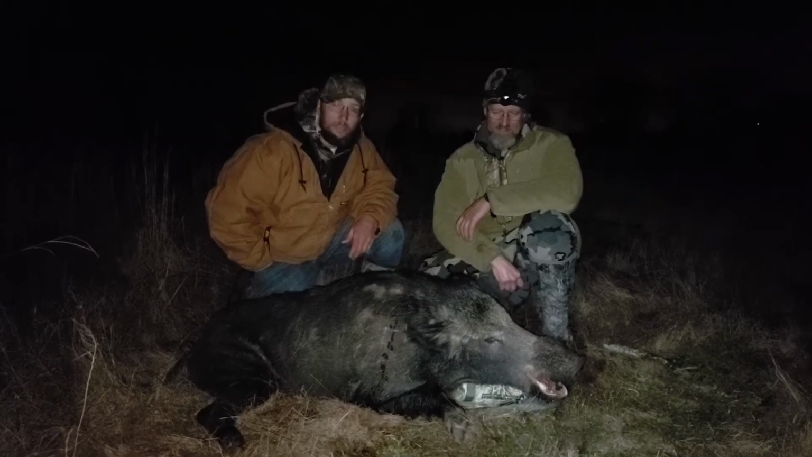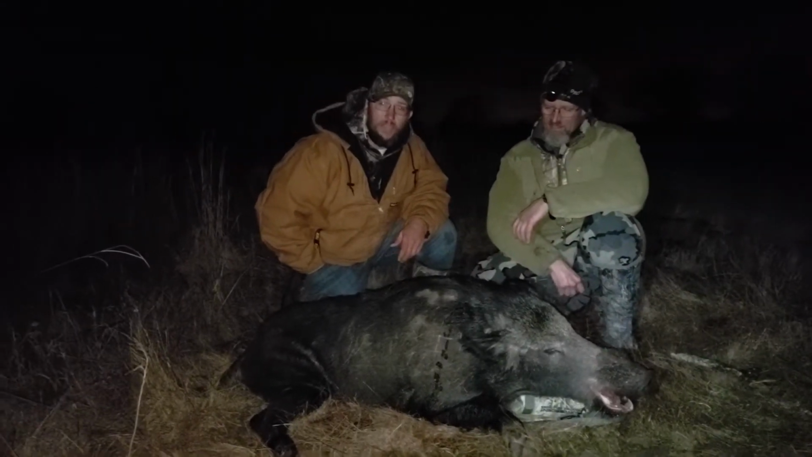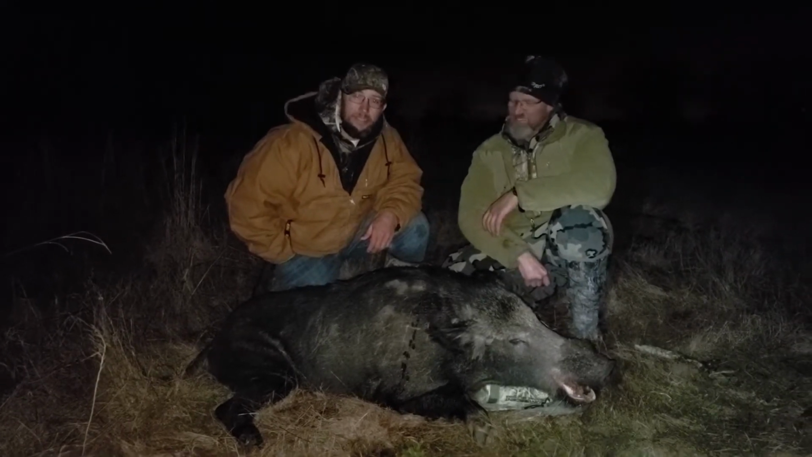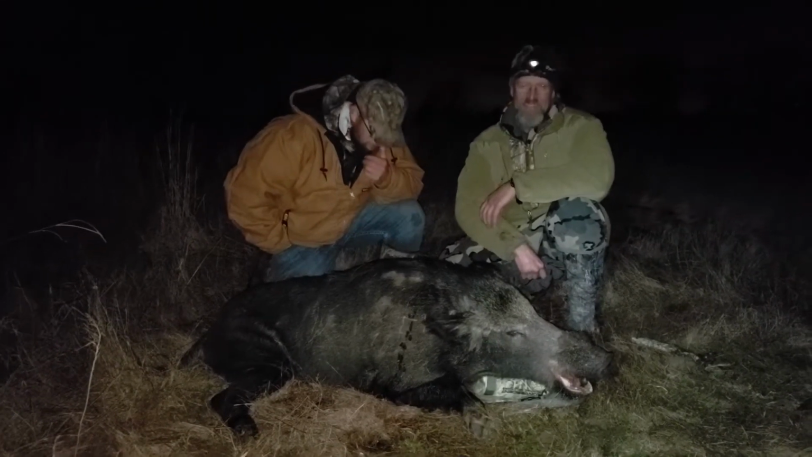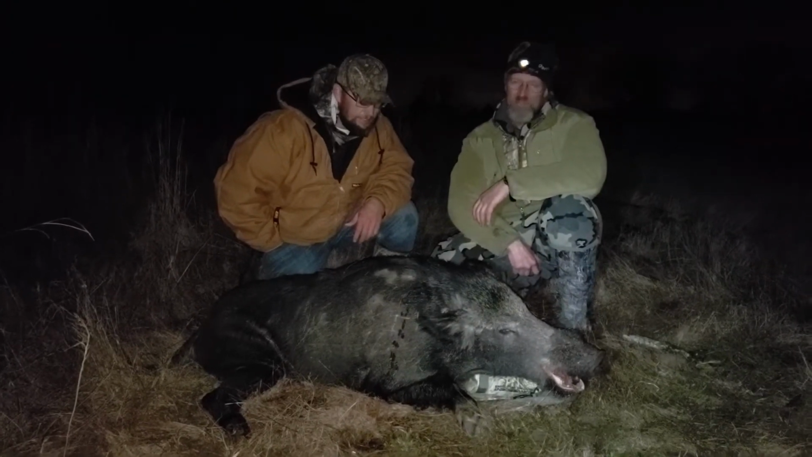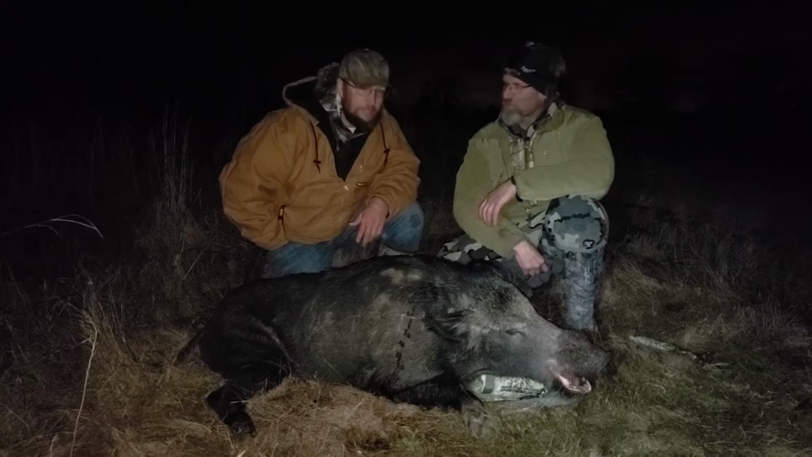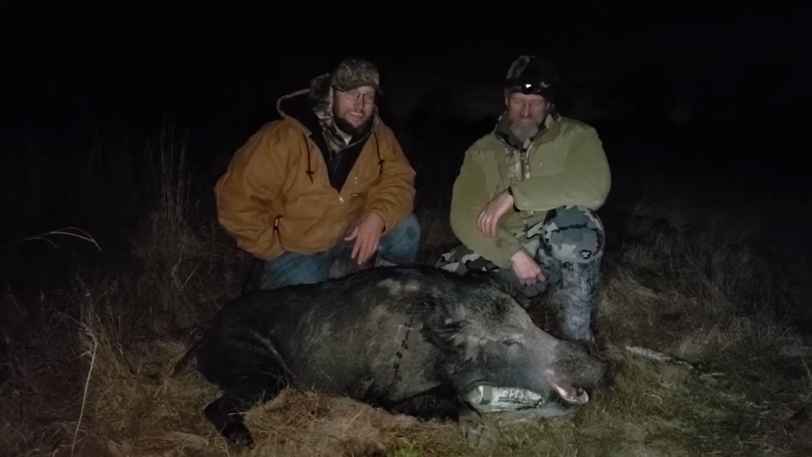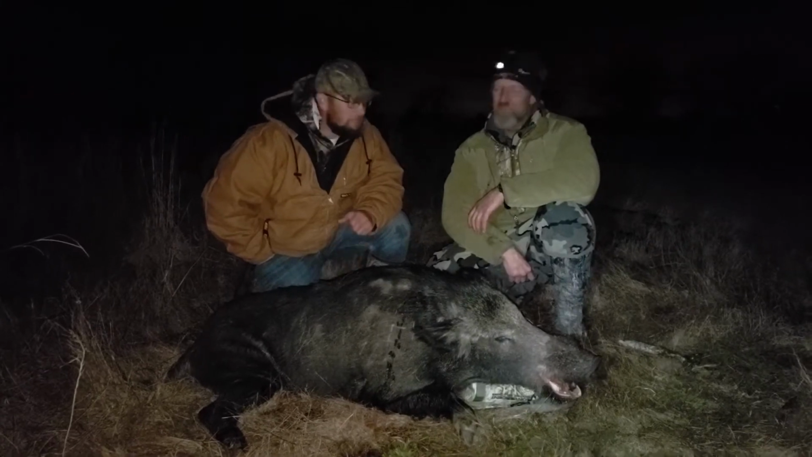We've had a rough going. We've been going all night, so I think this is hopefully turning our luck here, and we'll see if we can find some bigger groups tomorrow, hopefully. So Brian, it's a nice pig. Gentlemen, thank you. You guys worked hard for it. It was a great day. We still got another day to go. Still got one more day.